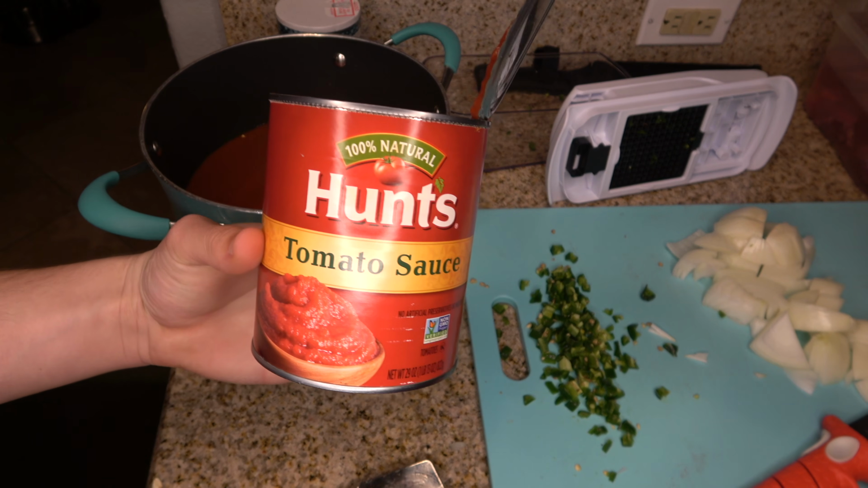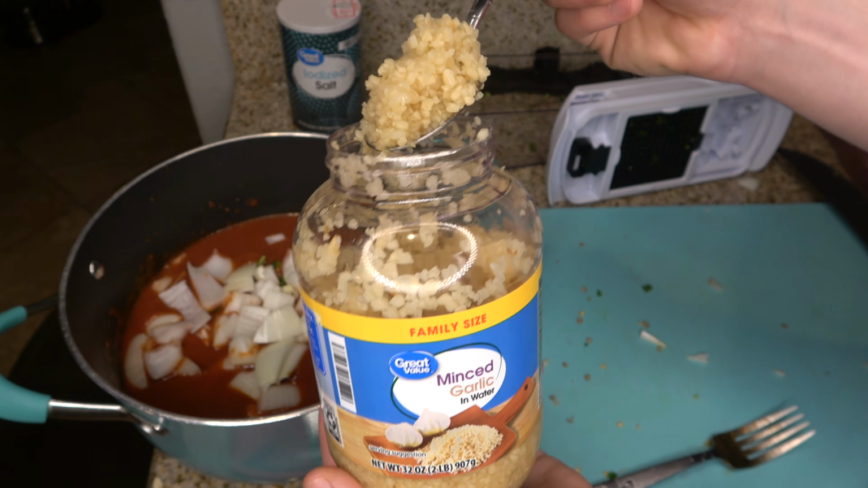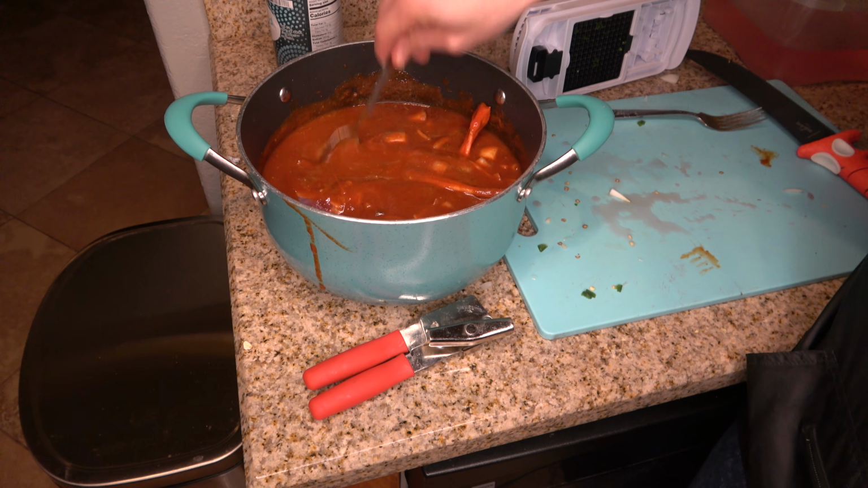Then I added tomato sauce, chili sauce. I added my jalapenos and onions, minced garlic. I mixed and added the rabbit, black pepper, pollo powder, mixed one last time, and we were ready to cook.